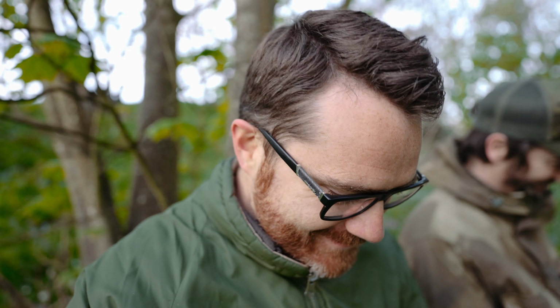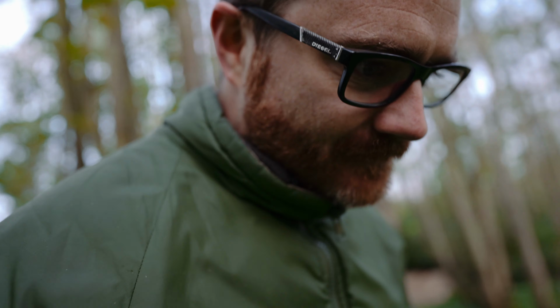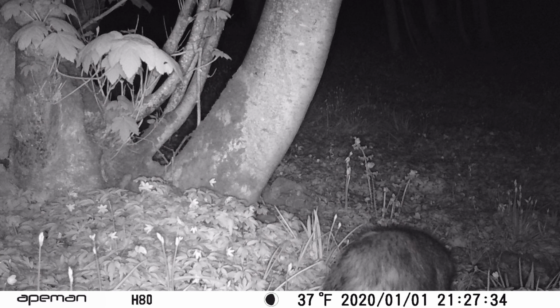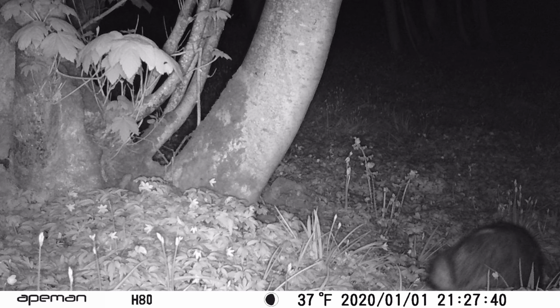Well shot. Right, I'll go and see if I managed to catch it. You must have, because it went down this way. Moment of truth. Did I get the badger? Yeah. There he is. You got him. Yeah, got the badger. Success. We got some badgers.